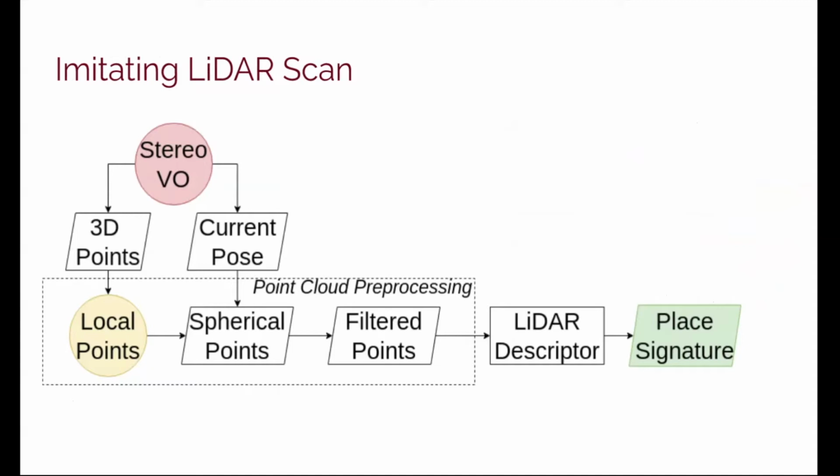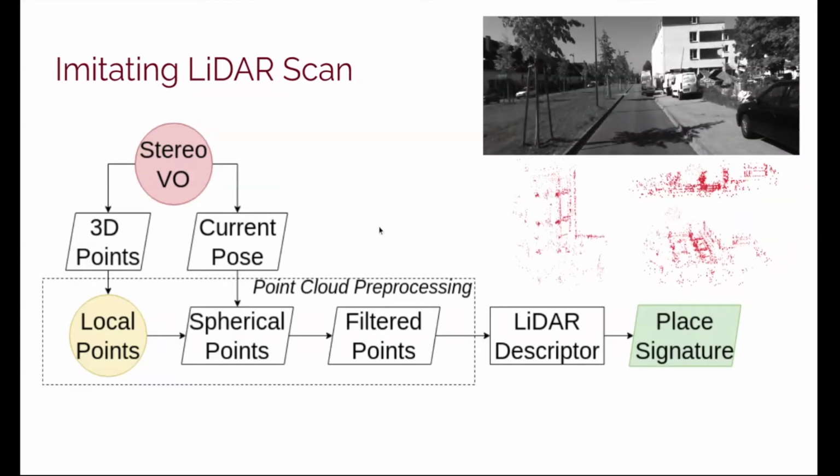We filter the spherical points to improve efficiency and consistency, as these filtered points become the imitated LiDAR scan. An example of an imitated LiDAR scan is given in the top right image. We can clearly see the structure of the environment.